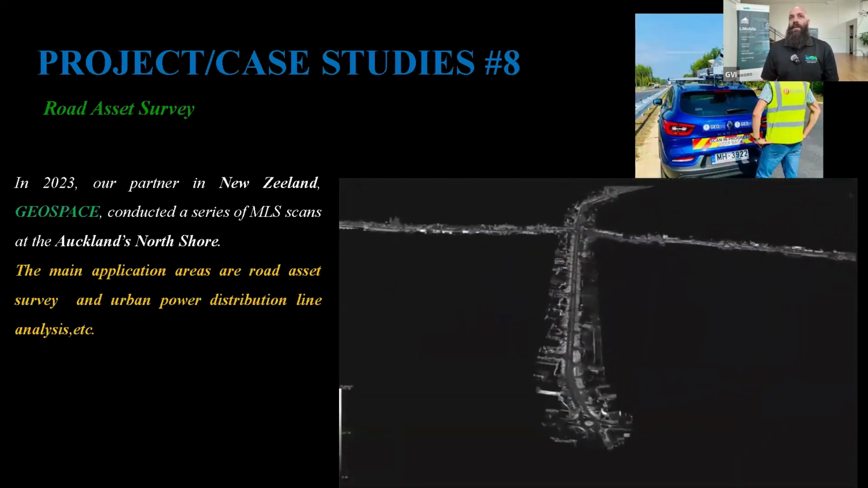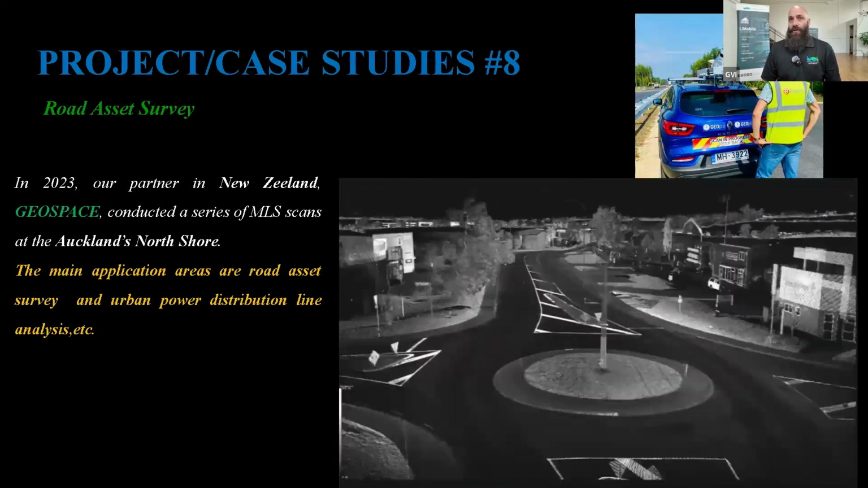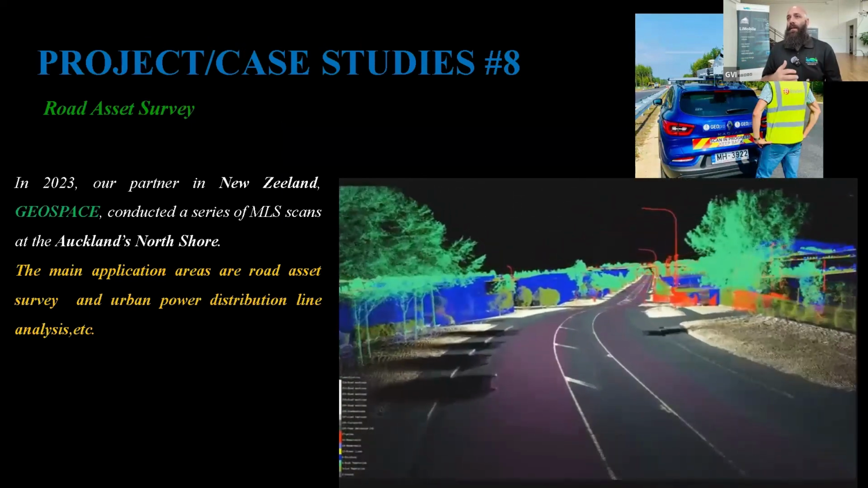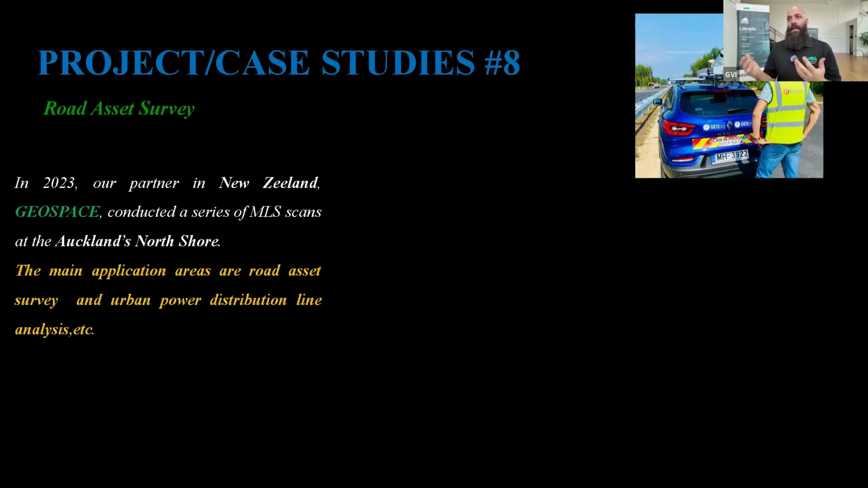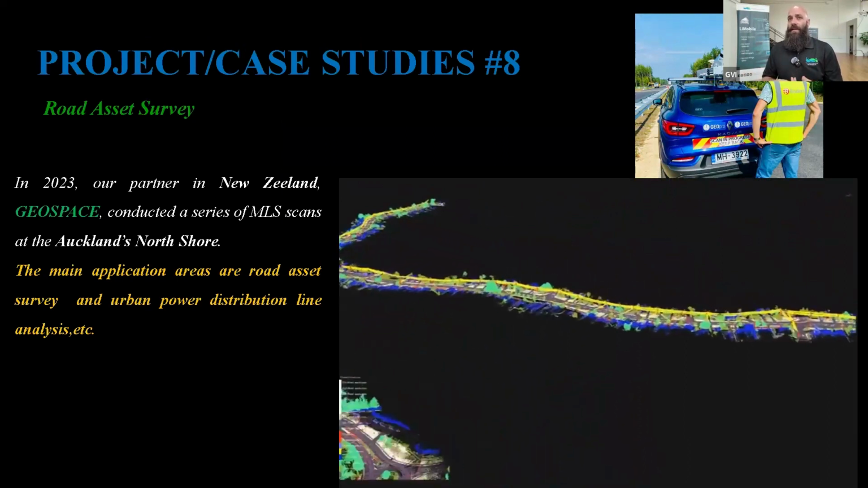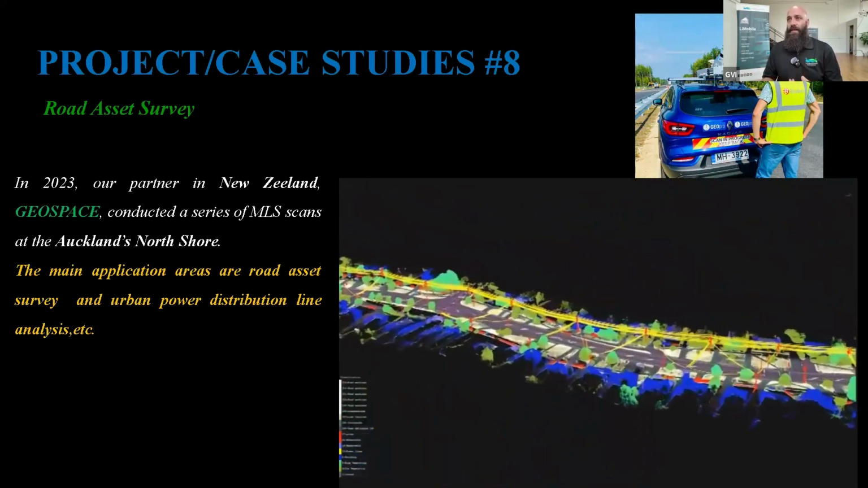Our last project case study was done in New Zealand by our partner Geospace, where they conducted a series of MLS scans on Auckland's North Shore. Similar to our Thai partner, they were doing urban analysis and urban power distribution line analysis.